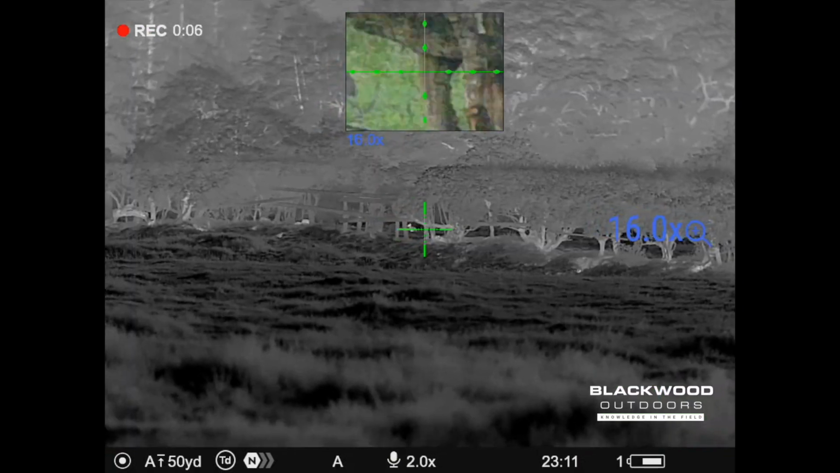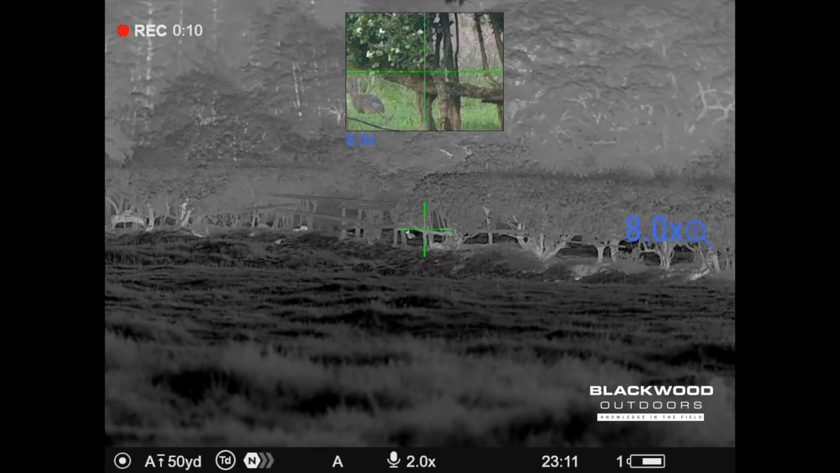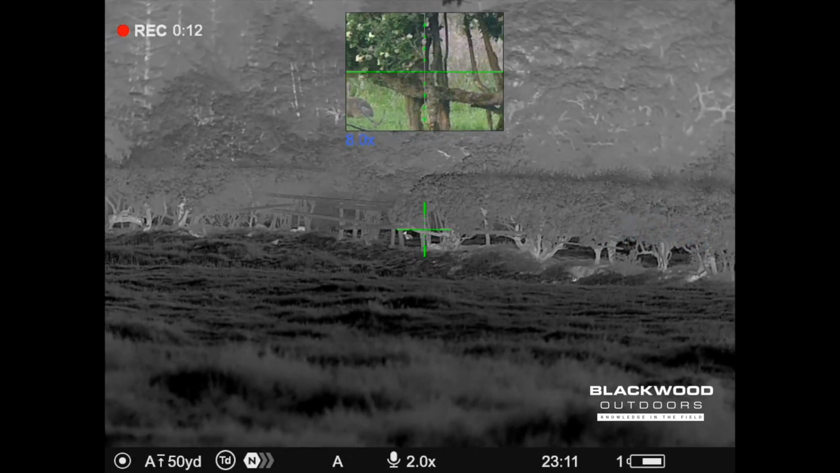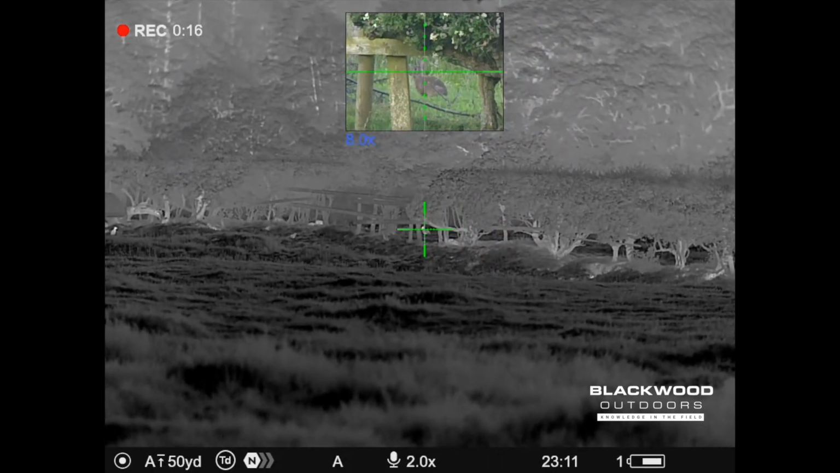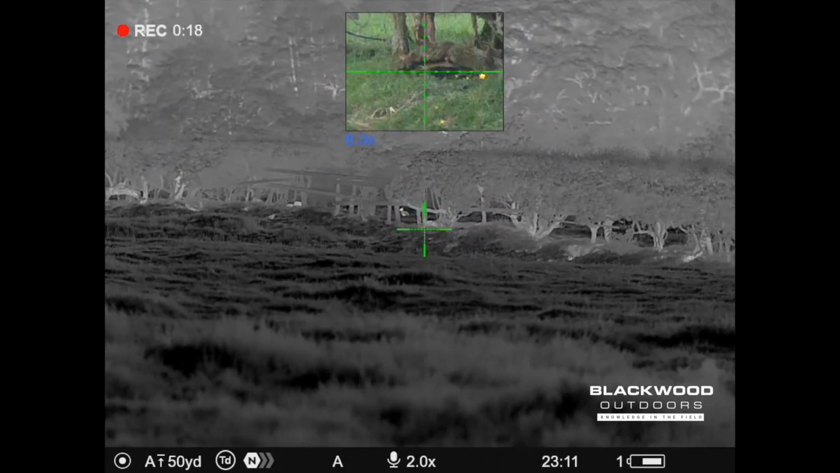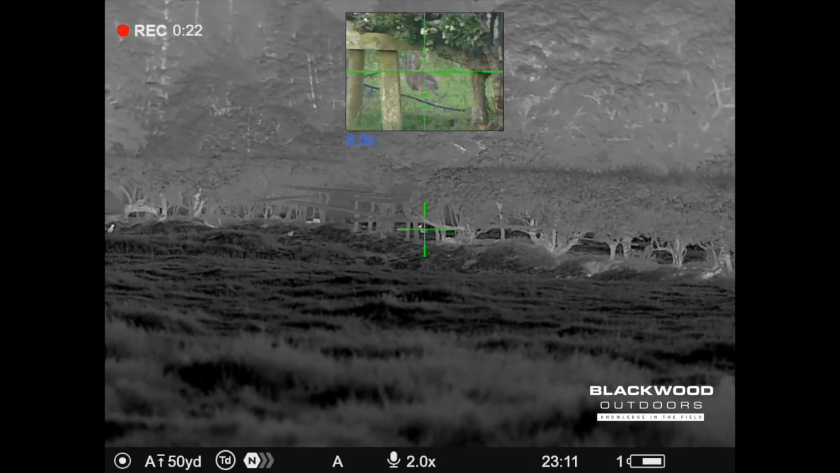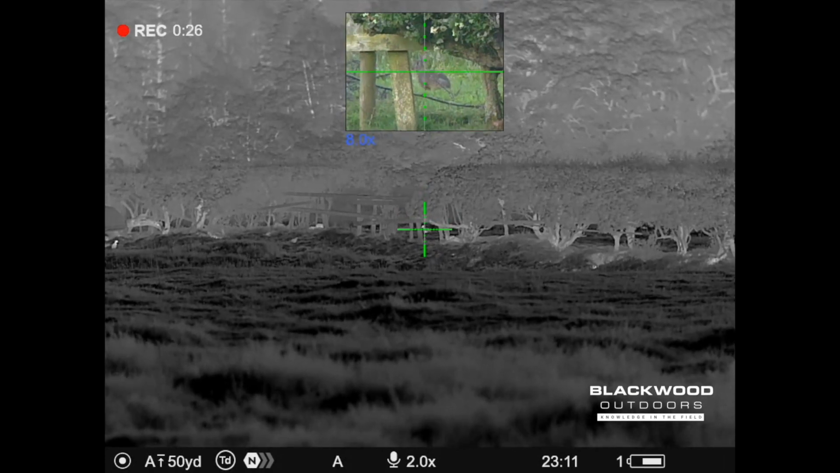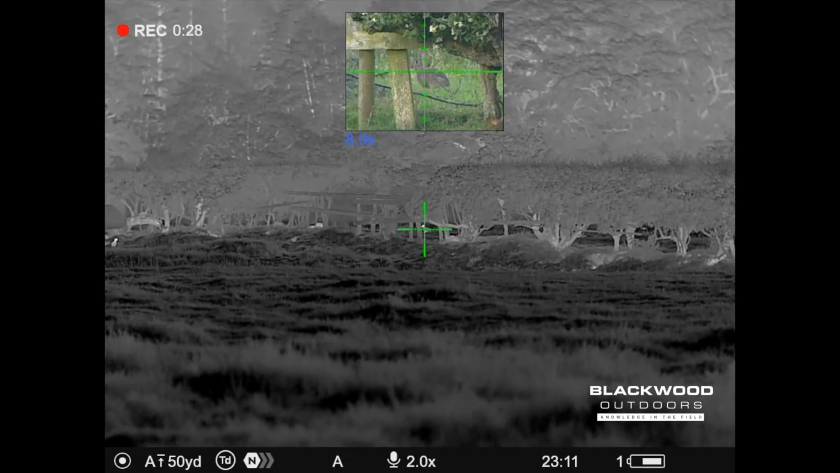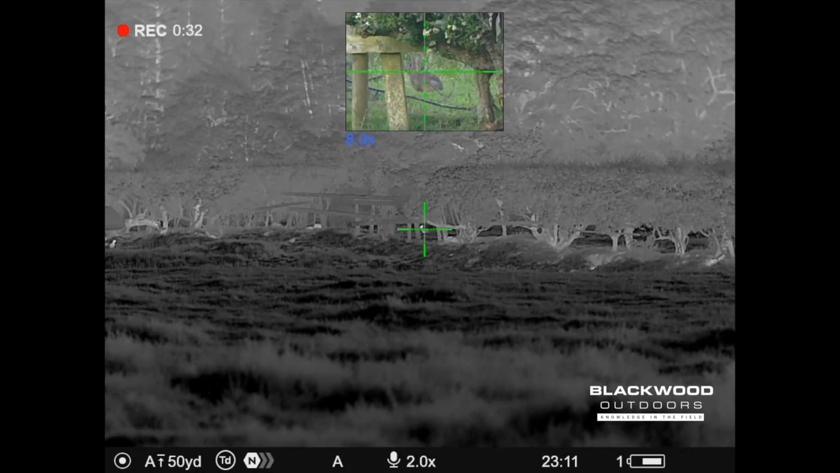The beauty of this is I can now find rabbits where I couldn't see in the hedgerow, and you'll see how difficult that rabbit behind that hedge would have been to find with just the colour channel. Thermal allows me to spot it on the main view, and then I have a more precise magnification or colour image to identify positively at the top of the screen, which is brilliant, absolutely brilliant.